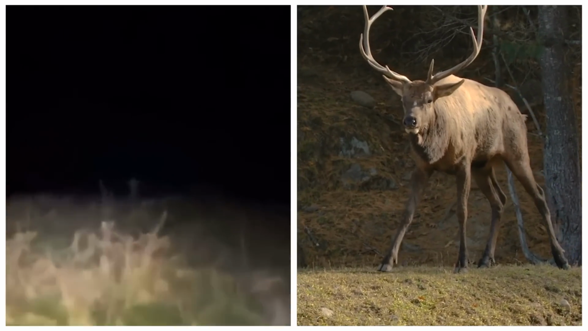Right there, what is that? Is that a buck? What is that? Dude, that's what... Viewers were perplexed about its true identity after it flicked and took on an unusual appearance, leaving them to believe it was a giant deer.